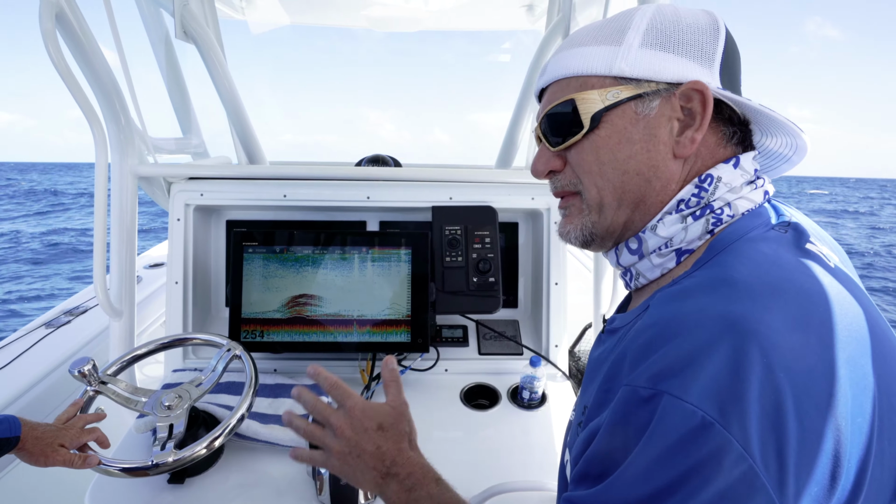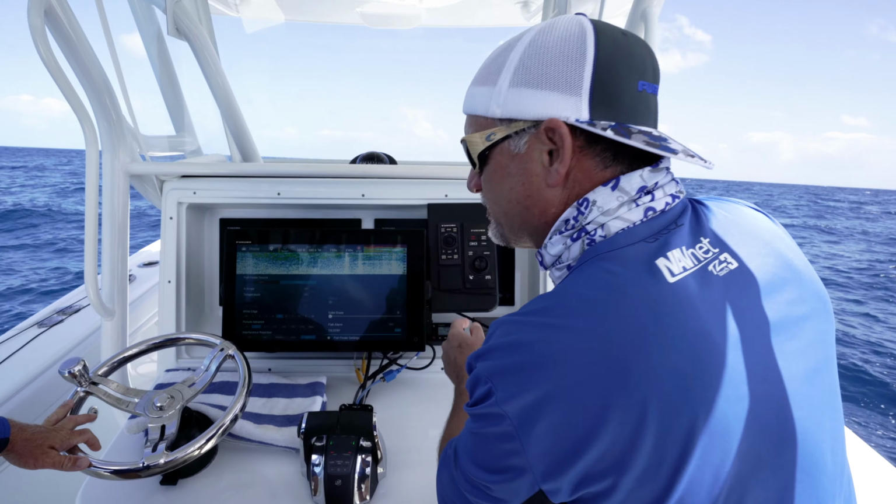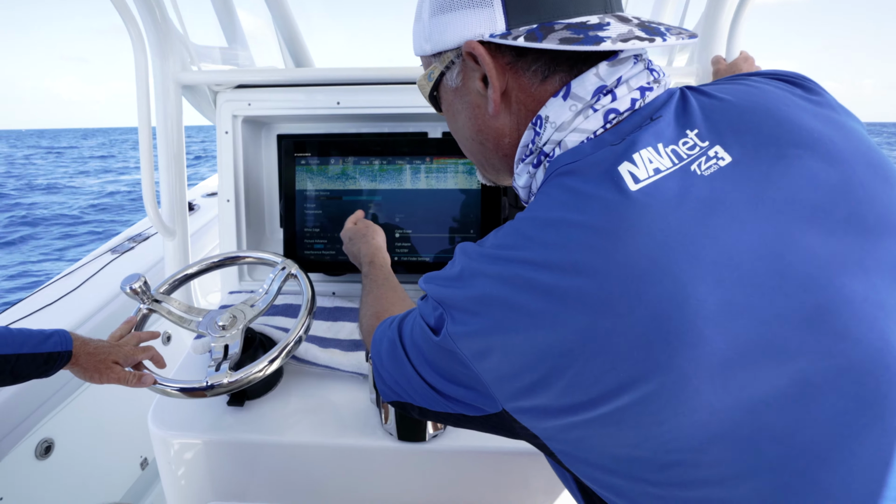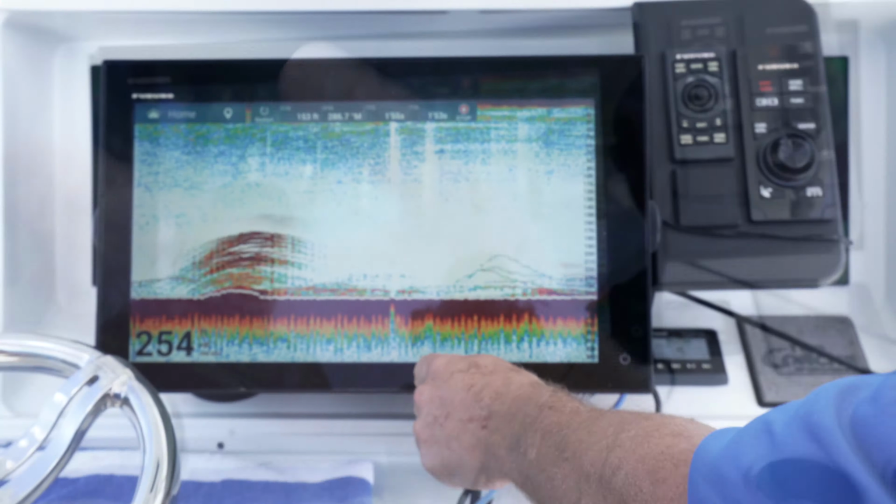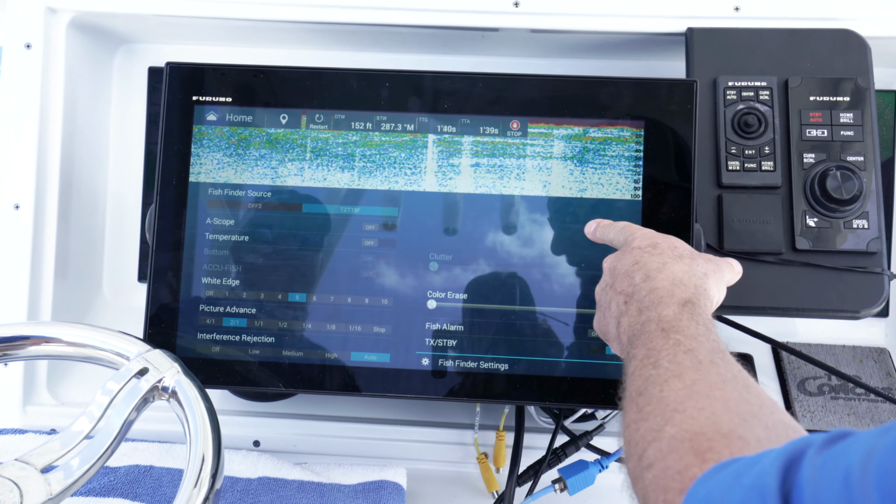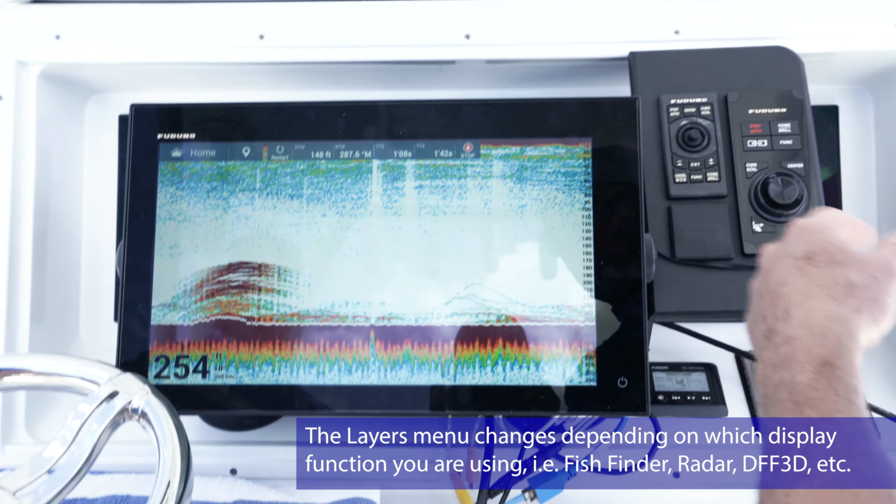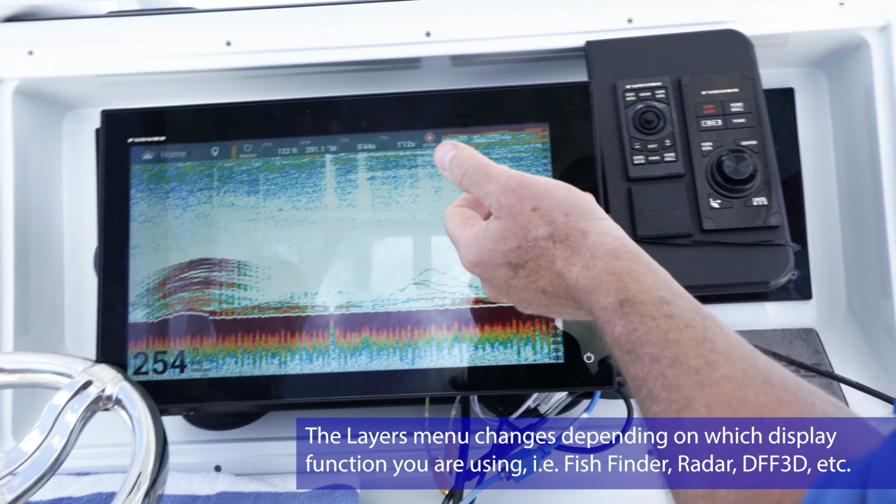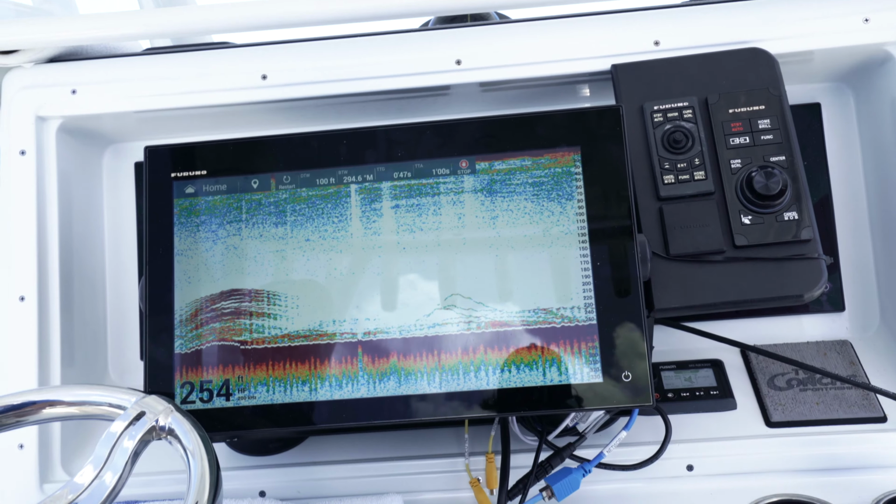So Jack, one of the great things about the user interface on TZtouch3 is this edge swipe feature. I'm just going to swipe up from the bottom, bring up this layers menu on the fish finder, and see how easy it is to get around. I can turn on my A-scope, turn on a temperature line, change my white edge. But here's a cool feature. If I just want to study what's on here, if I hold my finger on here, it'll keep that menu up all the time. As soon as I let it go, I can either swipe it down or touch anywhere off and it'll drop out. The layers menu makes it super easy to adjust and super easy to look at. Really a smooth, useful and simple user interface on TZtouch3.